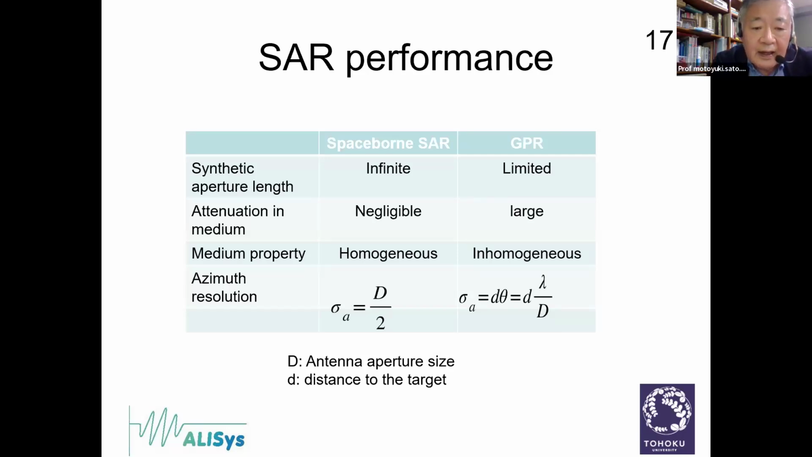The azimuth resolution of SAR processing is related to the synthetic aperture length. For spaceborne SAR, from the theory, we can see that the azimuth resolution can be defined by the antenna aperture size, and it is known that the azimuth resolution is independent of the distance from the antenna to the target. That is a quite important property for synthetic aperture processing.